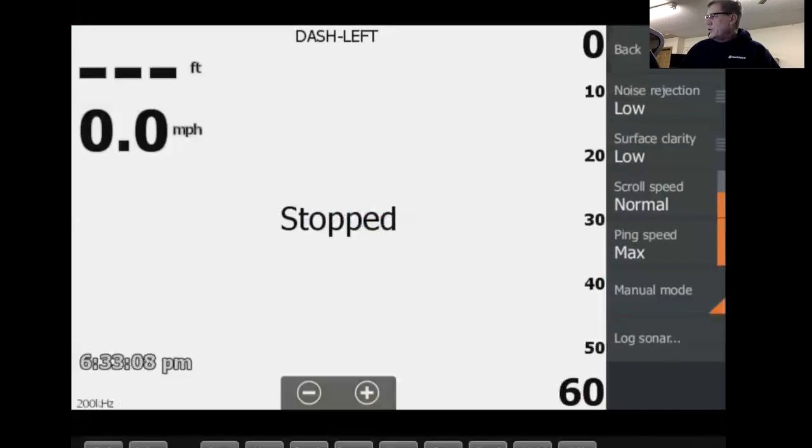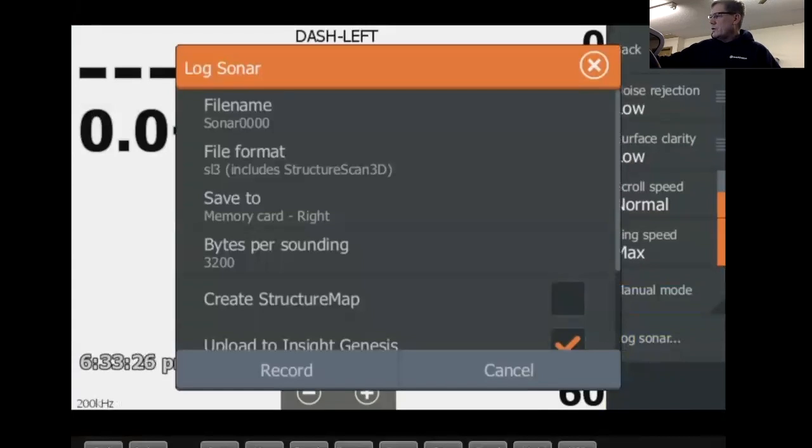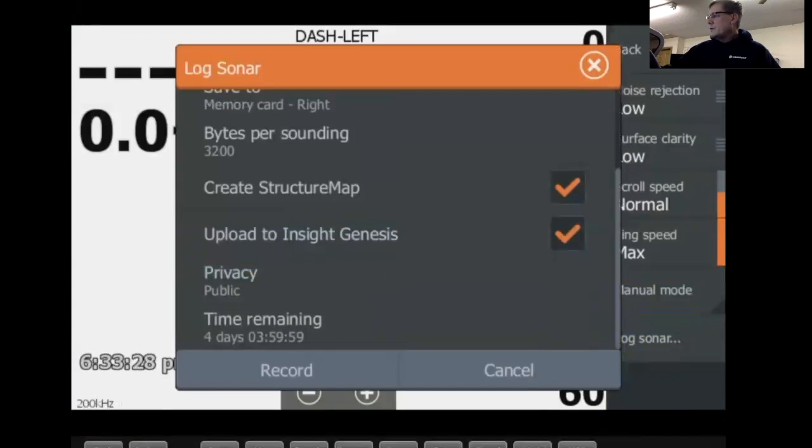Manual mode puts all your settings in manual, so your depth, your sensitivity and things like that. I typically just leave mine in auto. Down below here, log sonar. Let's say you want to do some logging sonar. Let's say you want to create a structure map. Pretty cool deal.